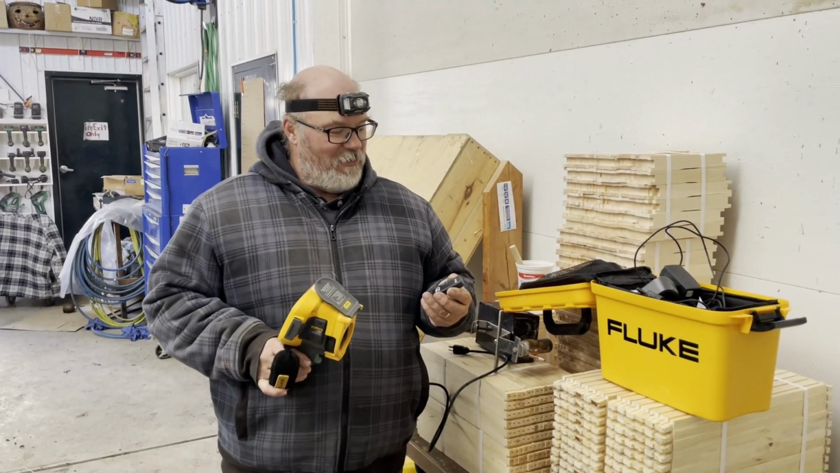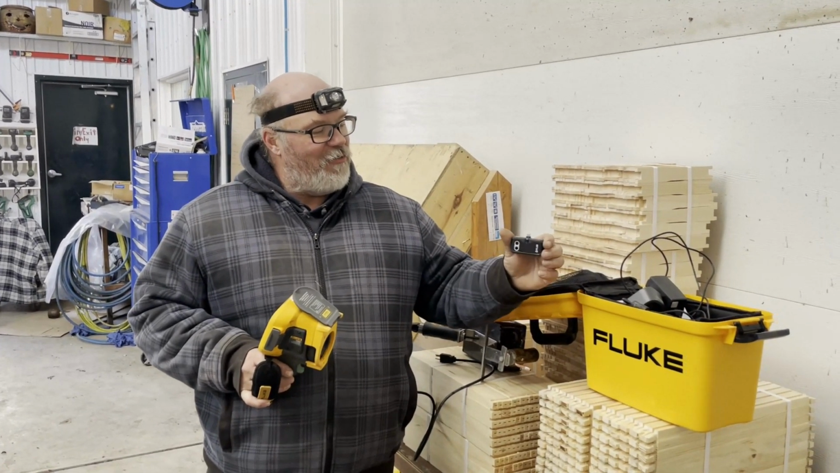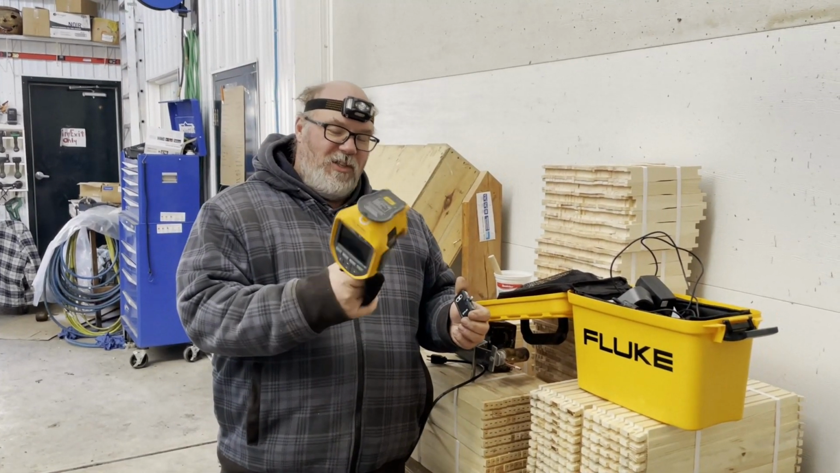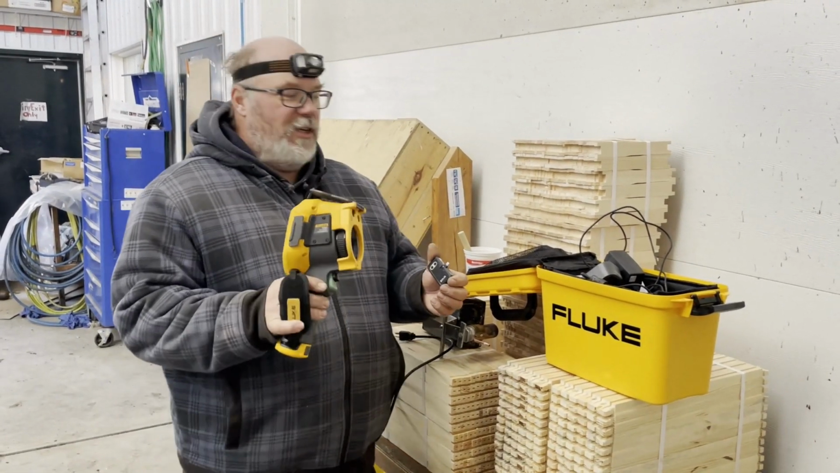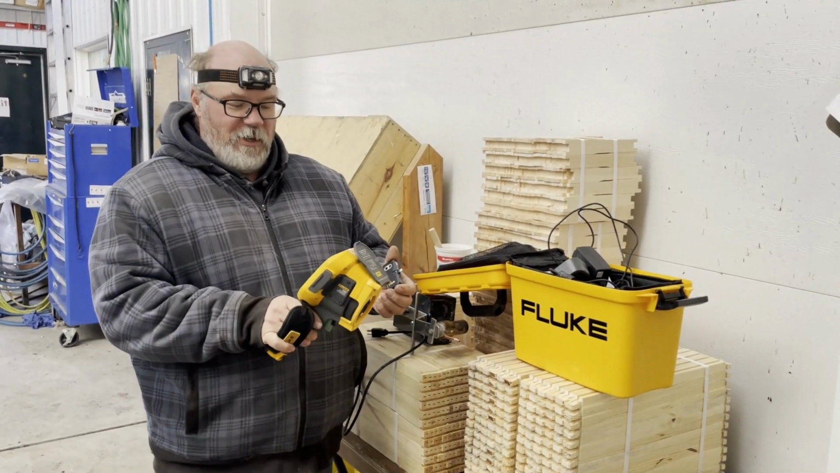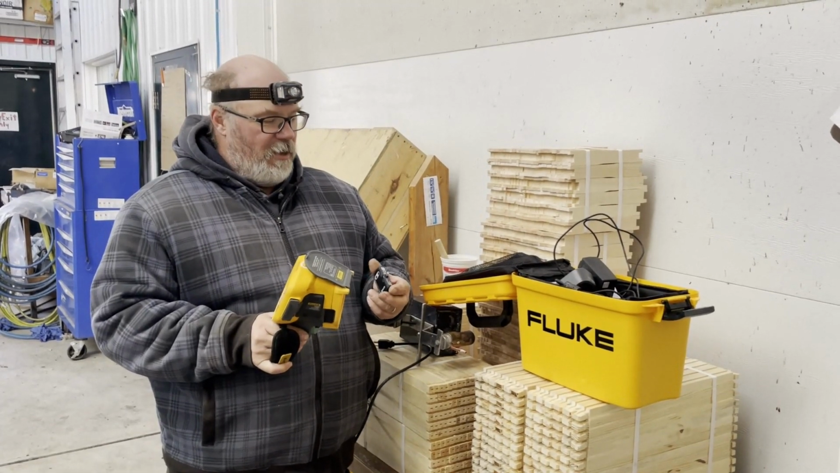We got two infrared cameras: my FLIR Pro LT iPhone attachment, and then what looks like a pretty fancy FLUKE infrared camera. And this thing comes in a box, so it must be really special. We'll just go inside the shed and do a little bit of comparison on these.